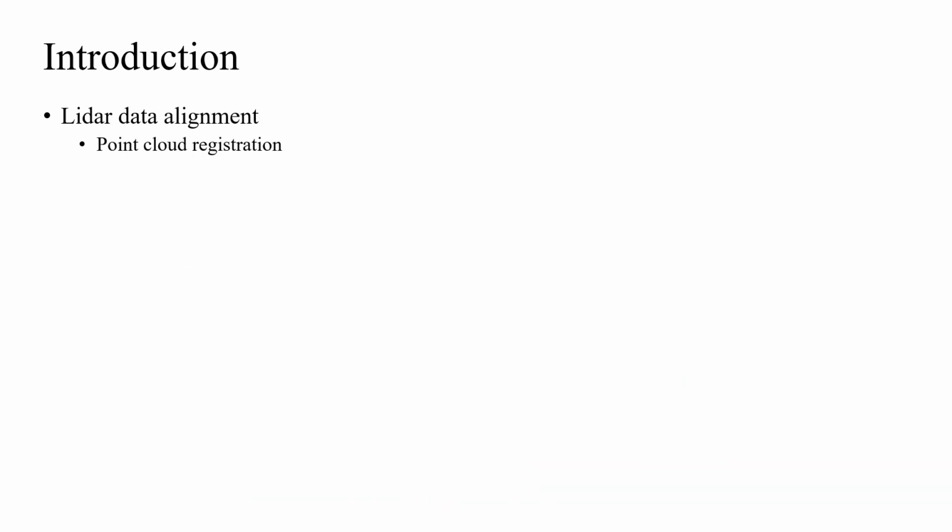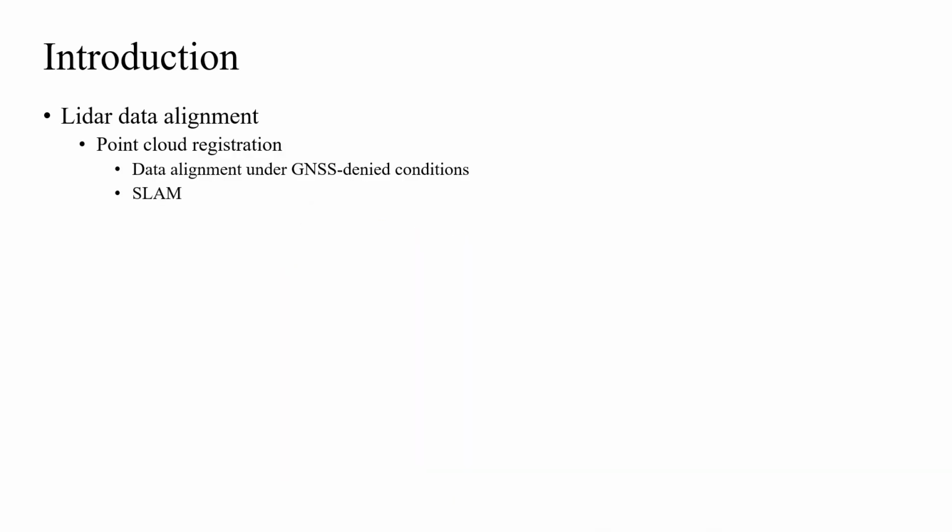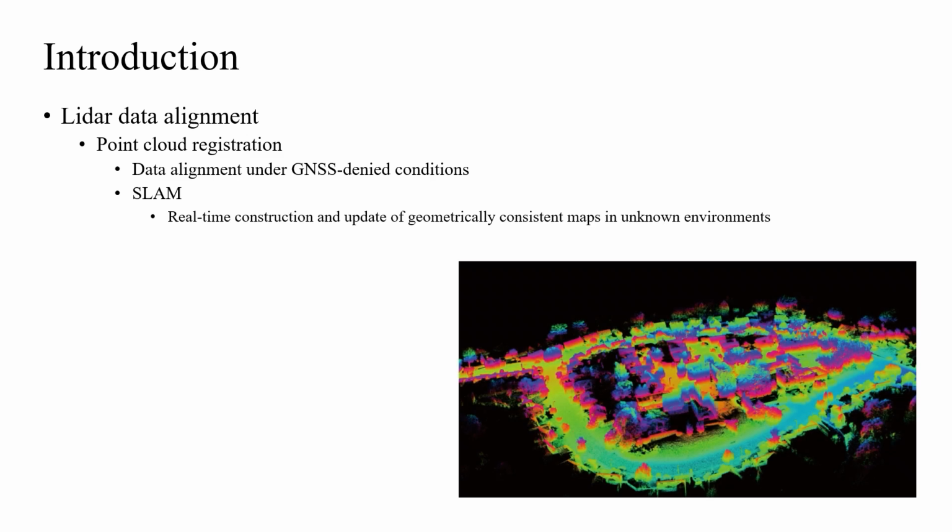Alternatively, point cloud registration algorithms can align LiDAR data even under GNSS-denied conditions, while SLAM, or simultaneous localization and mapping, refers to frameworks that are able to construct and update geometrically consistent maps in an unknown environment at real-time speed with point cloud registration algorithms integrated.